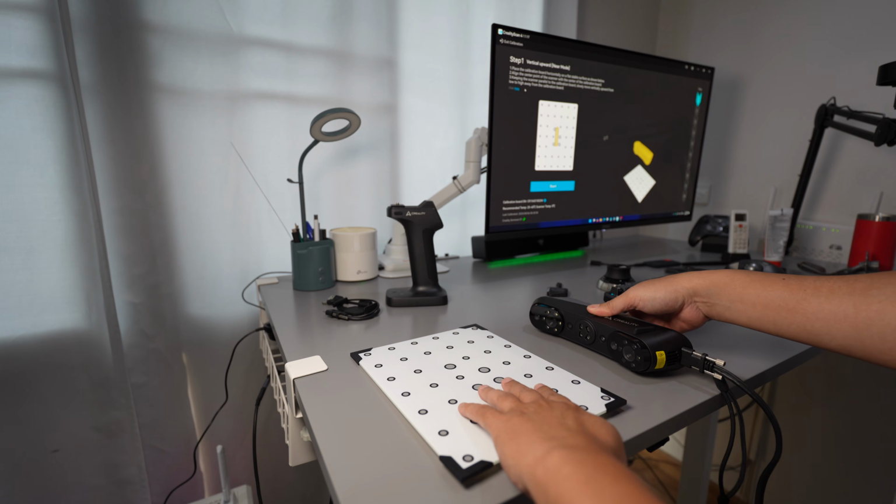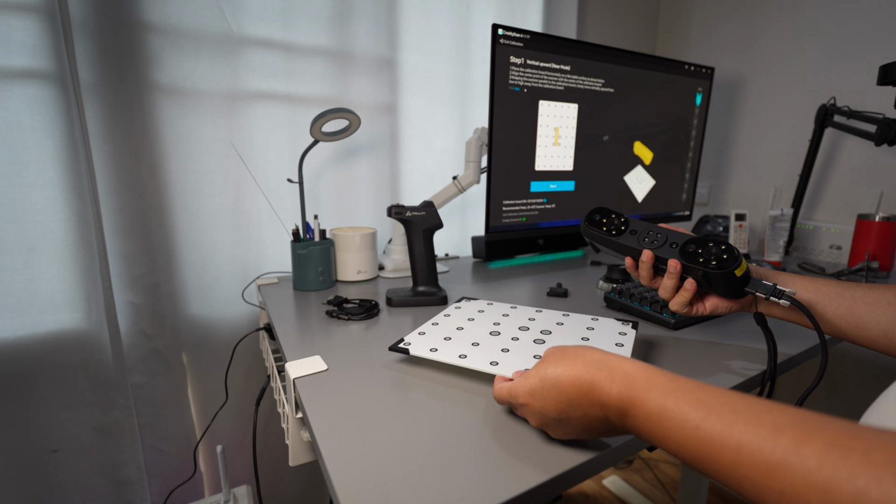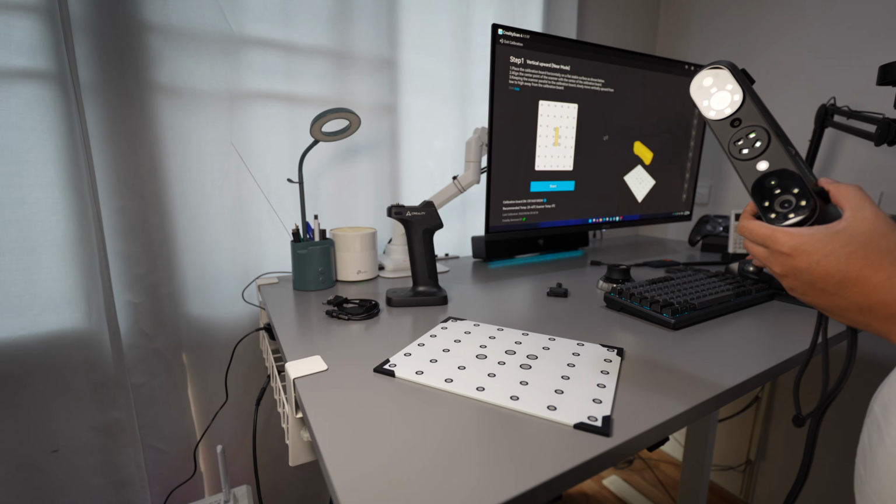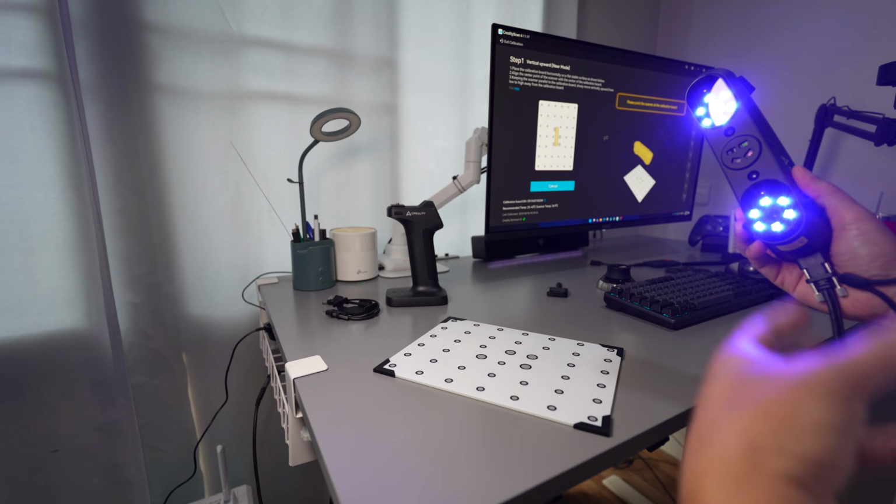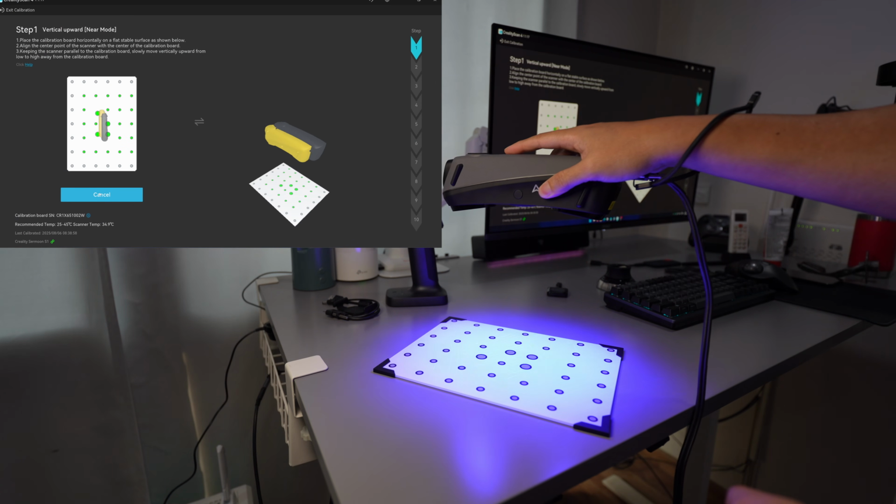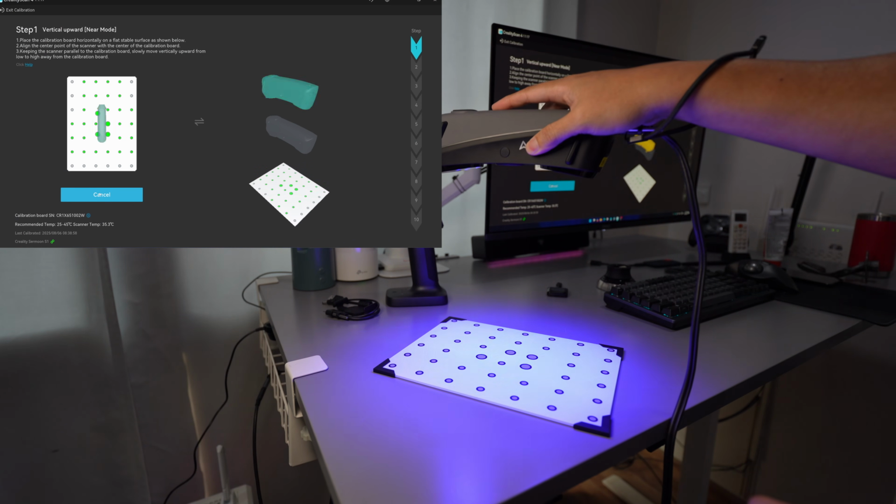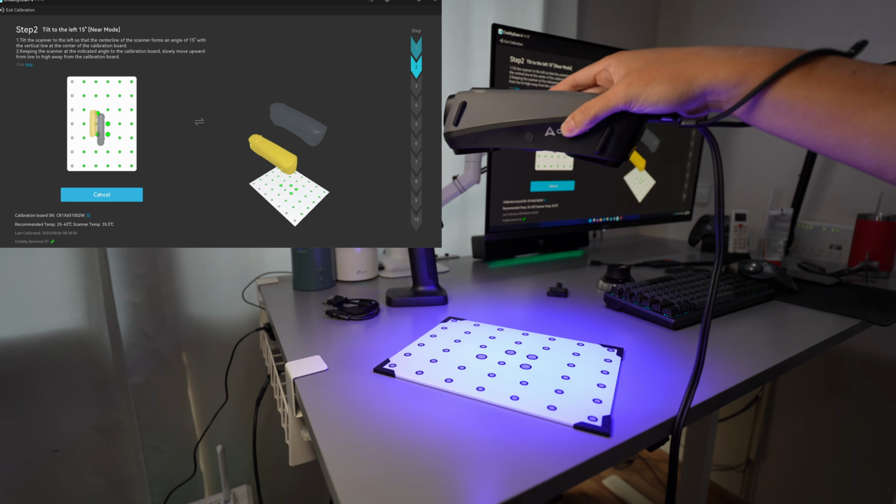After that, it will come into this page, step 1. So I'm going to do this step by step. I click on start. Because it has many sensors, you have to do this longer than with the Raptor and the Otter. Just place it to the yellow position and move your hand.